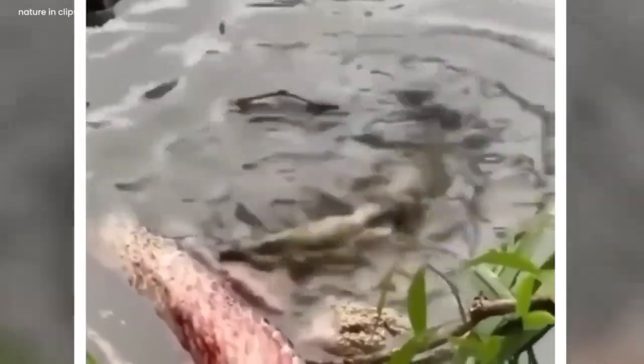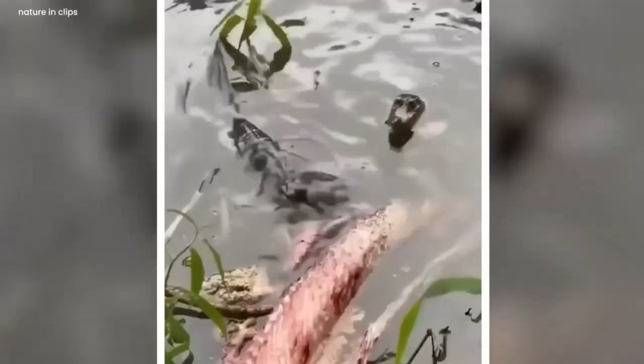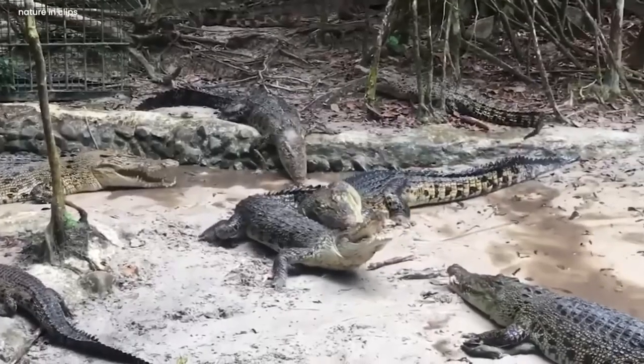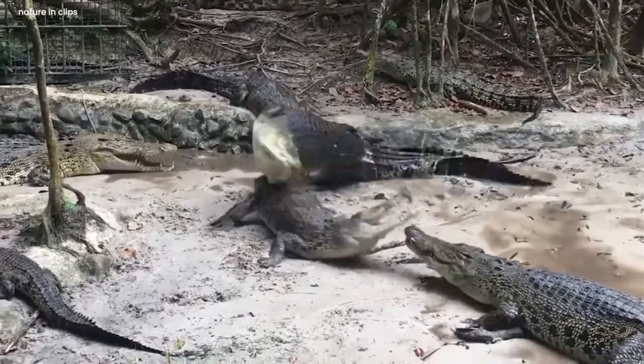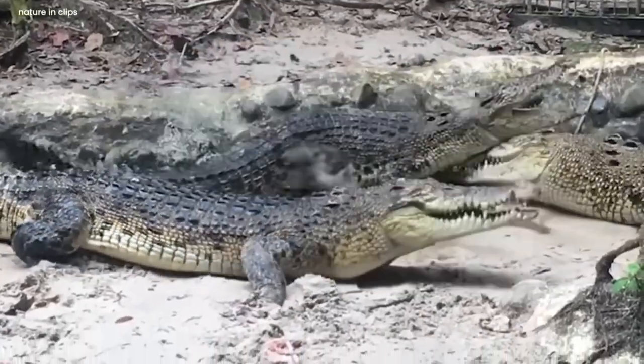Death roll basically was a technique where they rapidly spin their bodies while holding on to prey. This was a very weird and creepy scene. This rotational movement helped the crocodile to cut up and tear apart the prey by exerting tremendous force, usually on a large prey. The death roll was believed to be effective for the crocodile to consume its prey. It was actually a rapid rotation of the longitudinal axis of the body.